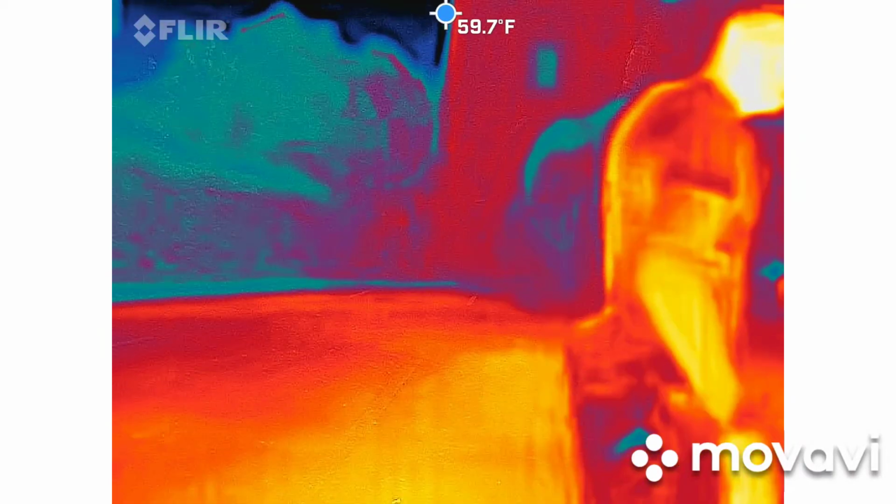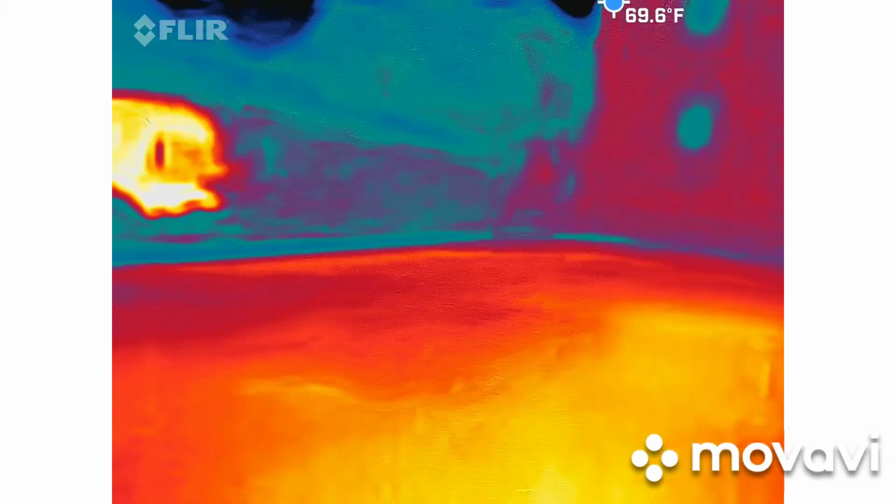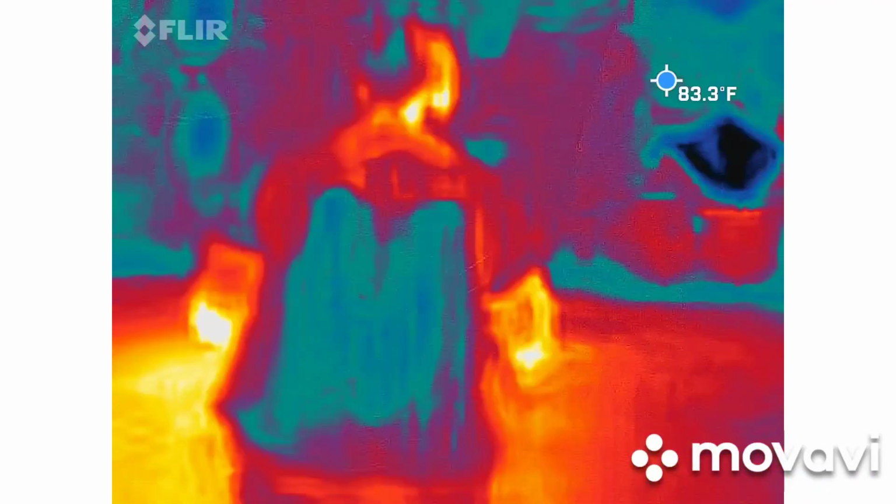Let's go check out the front of the building. And then we're going to actually come back over here and probably do another spirit box session. But Joyce was super interested in seeing the front.